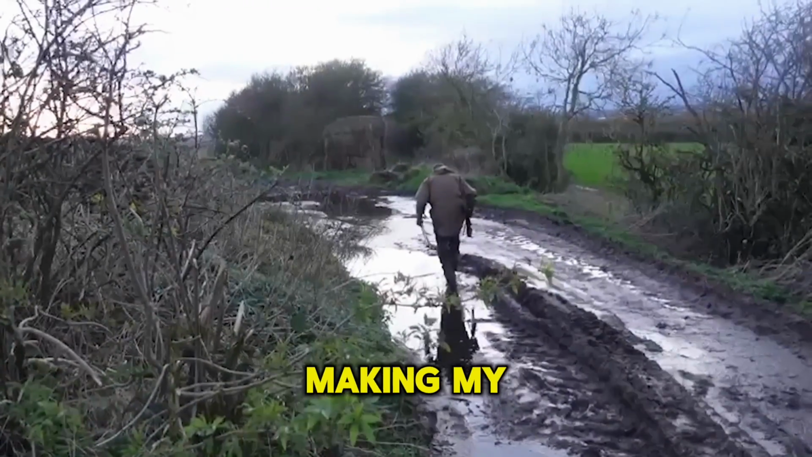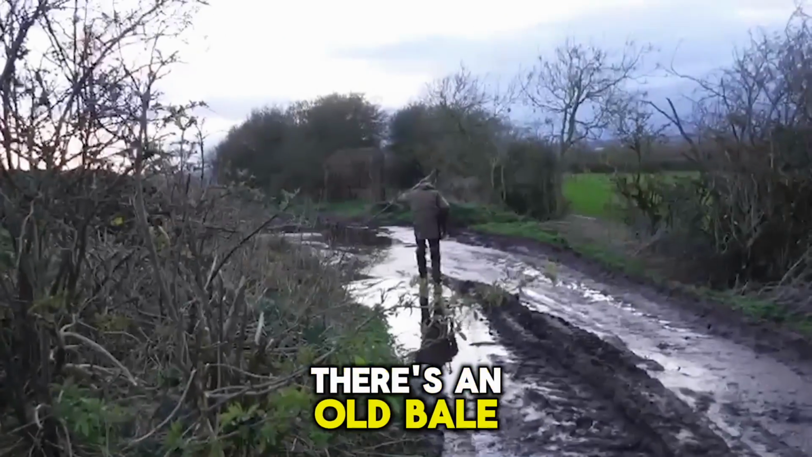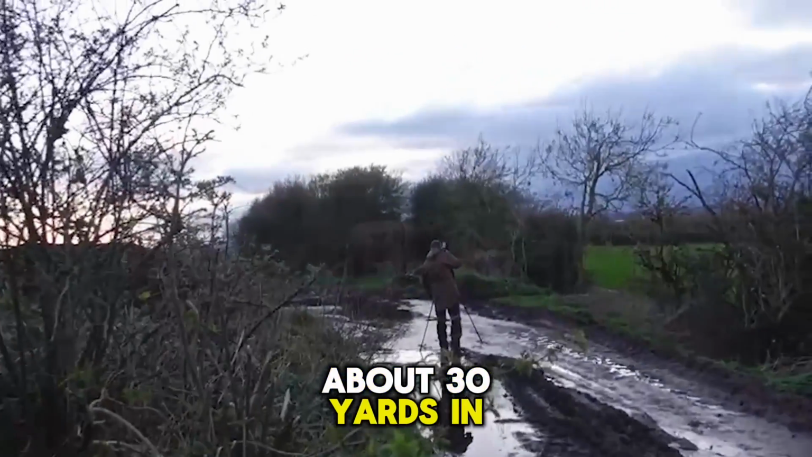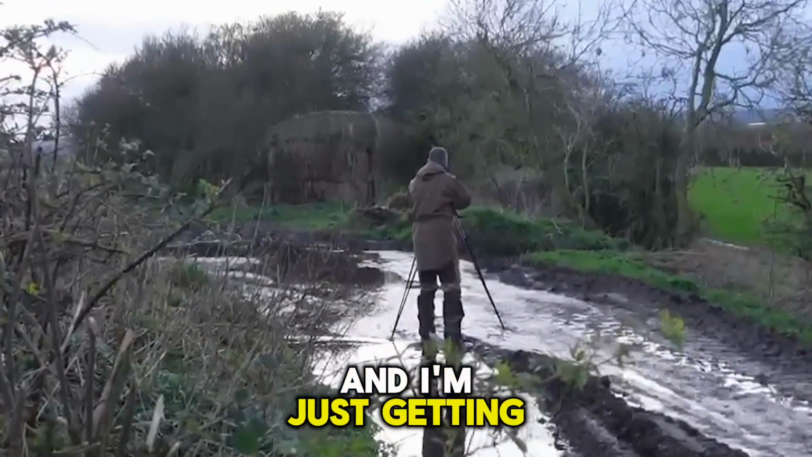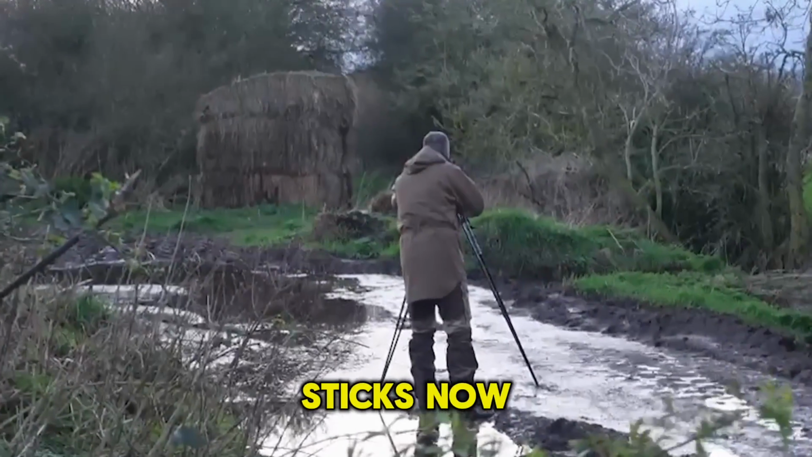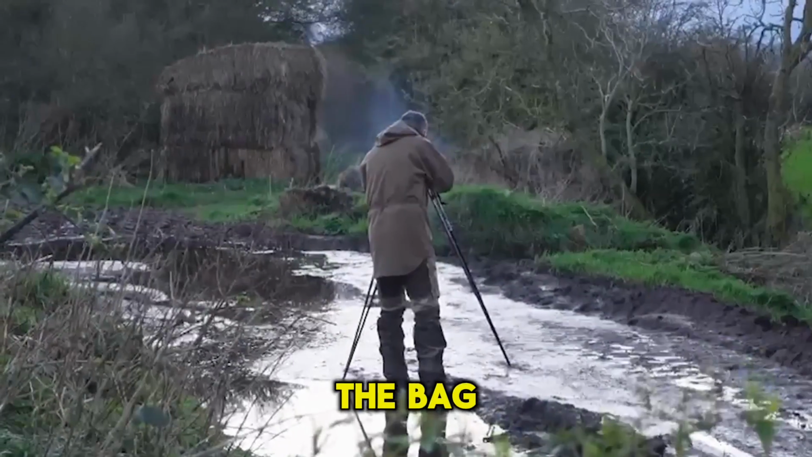So here's me making my way into the first Chinese water deer. There's an old bale of straw about 30 yards in front of me. The deer's about 50 or 60 yards. And I'm just getting the rifle onto the sticks now. And that's the first Chinese water deer in the bag.